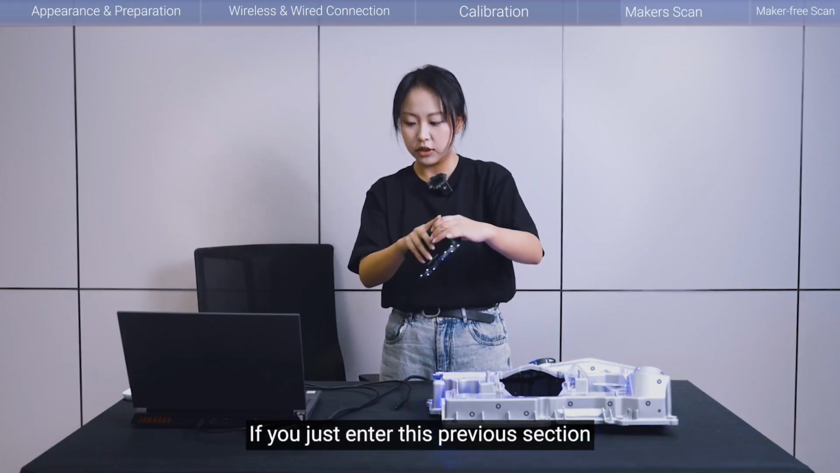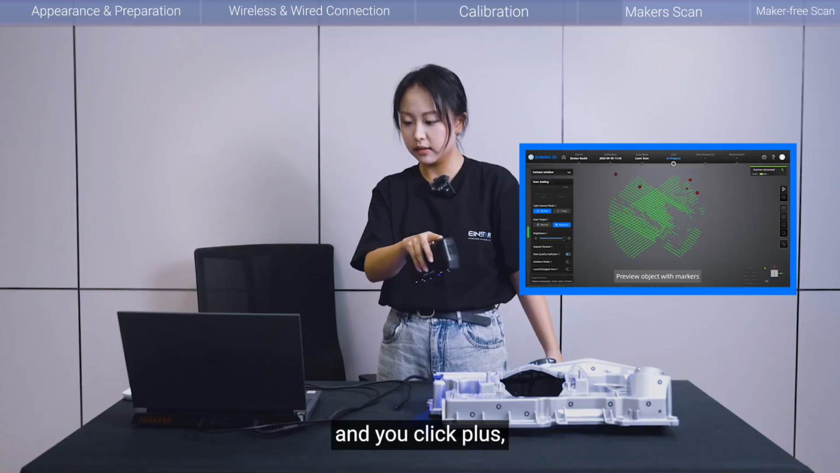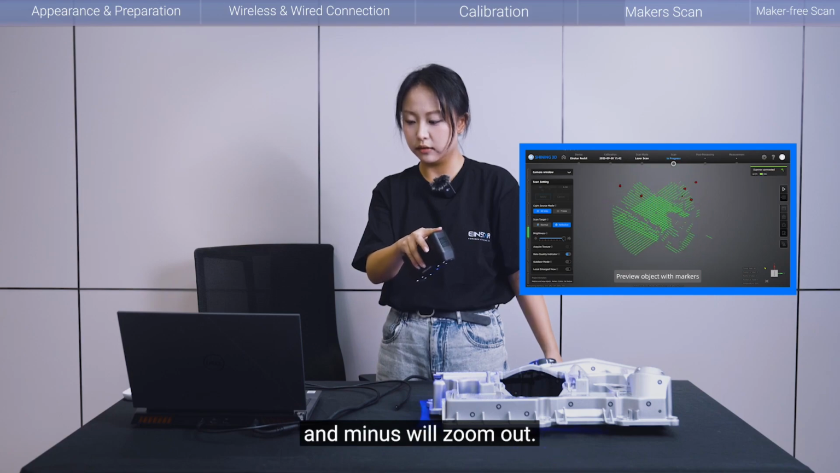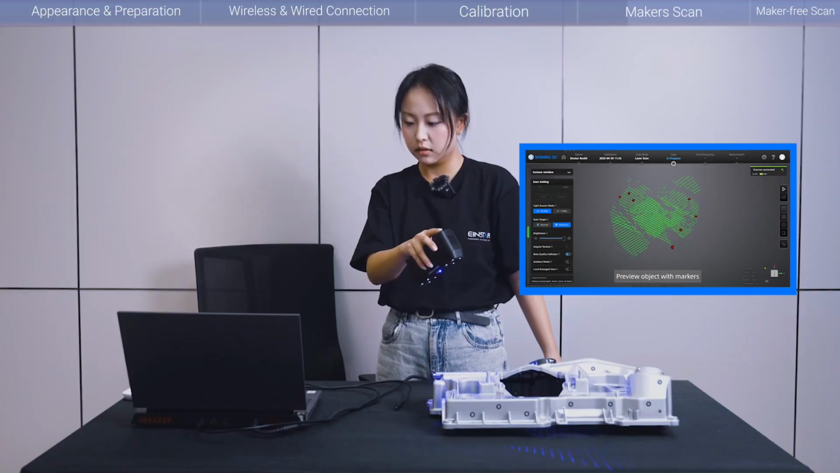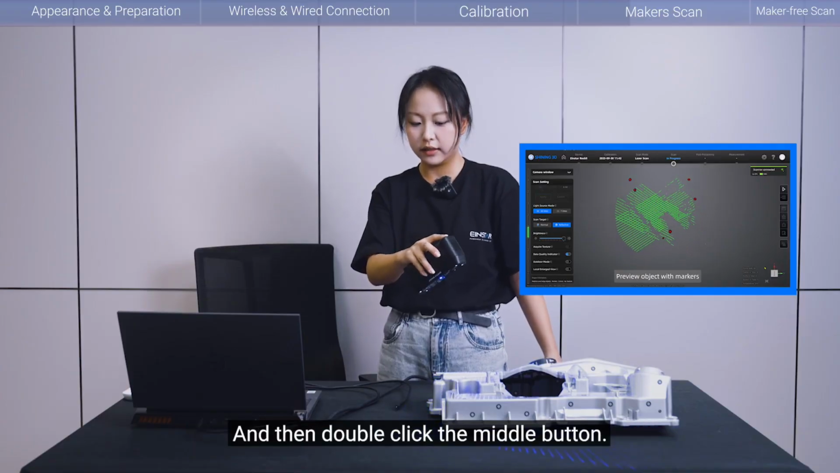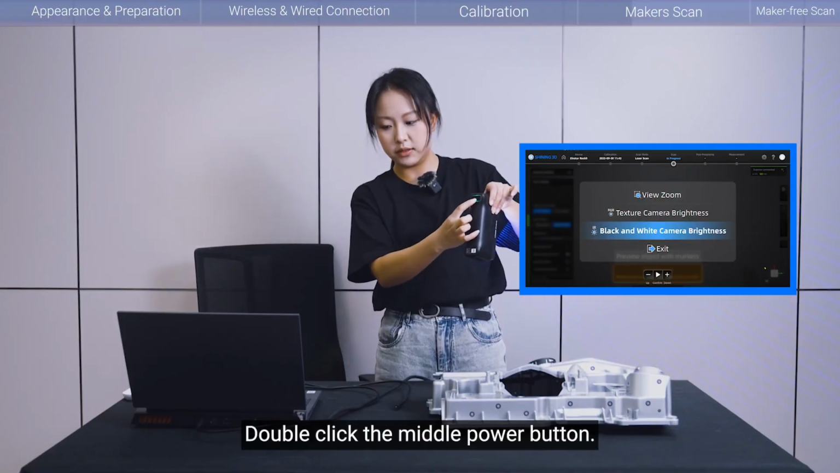If you just enter this preview section and click plus, it will zoom in, and minus will zoom out. So you can modify this preview window based on your needs, and then double click the middle power button.